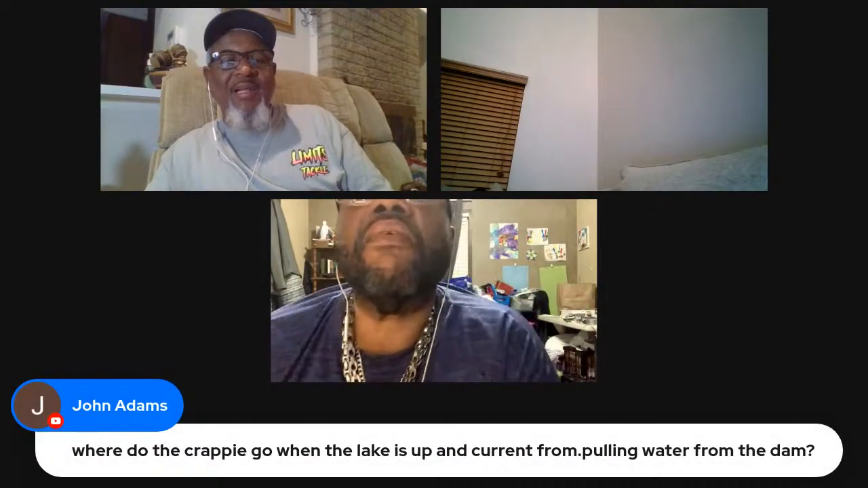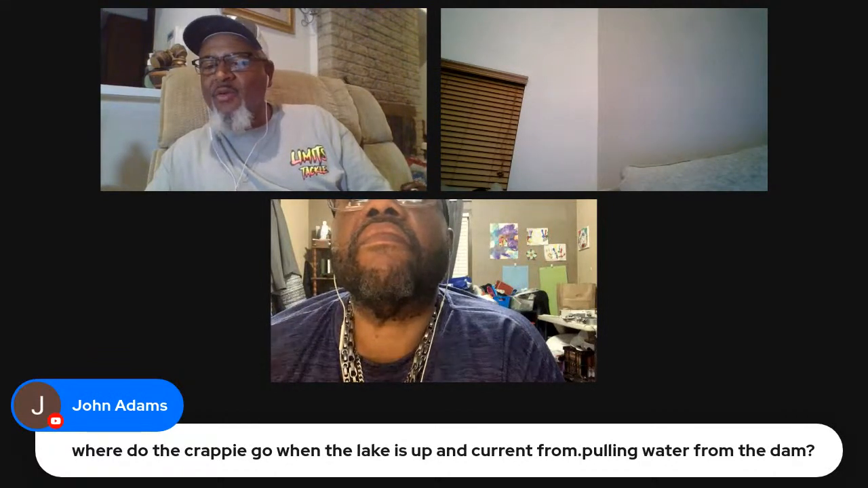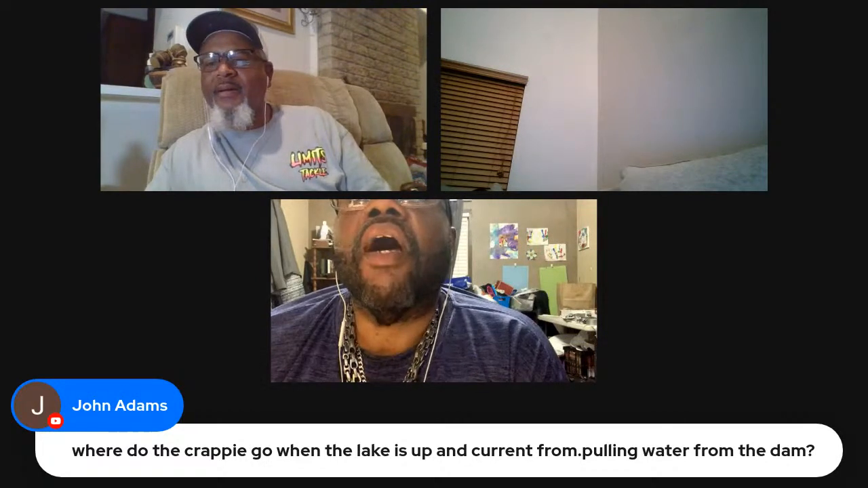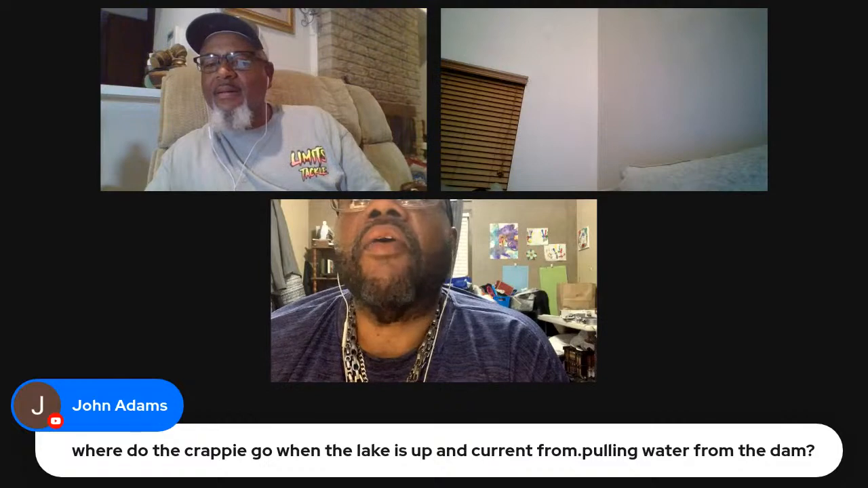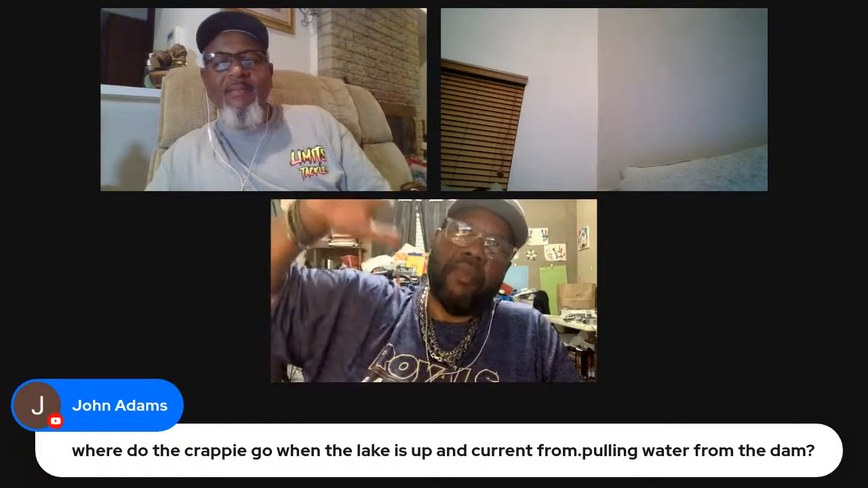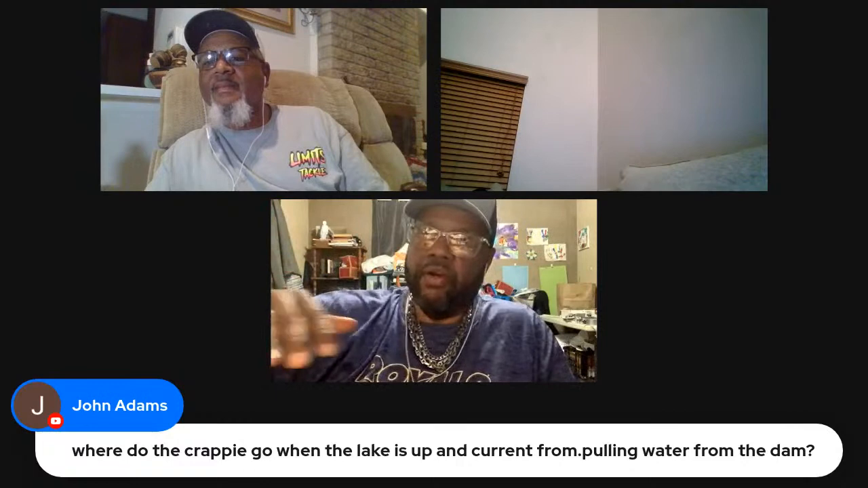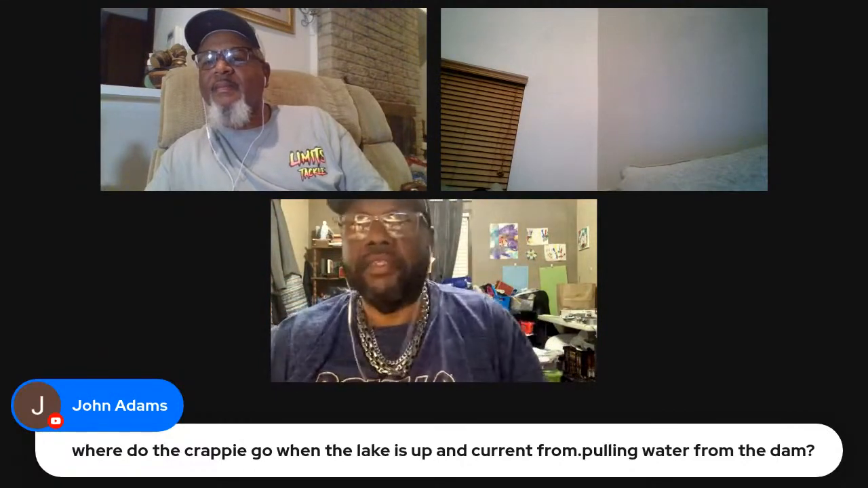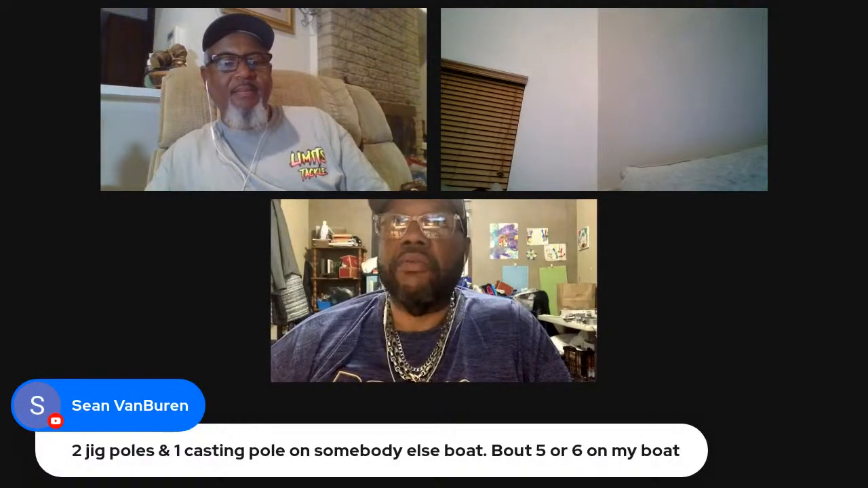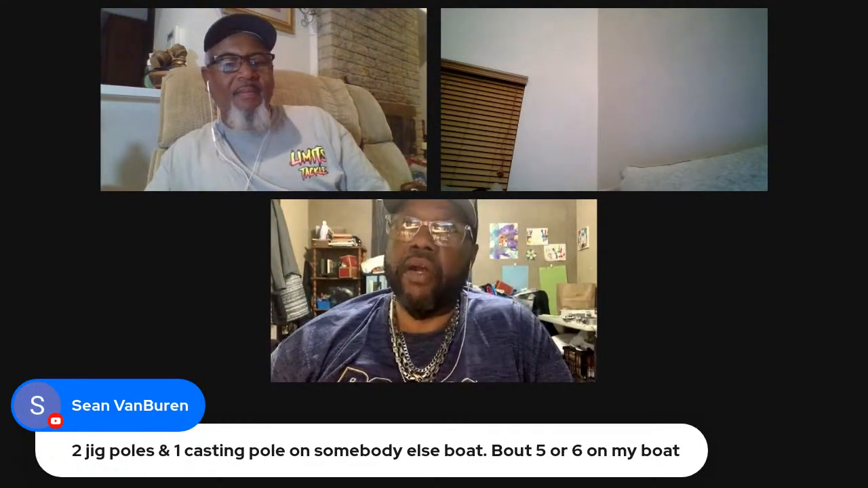Where do the crappie go when the lake is up and current from pulling water from the dam? You want to take that on, Kim? I go away from the dam. I never fish by the dam anyway. I always go back away from the dam. Crappie tend to be in more of the coves and the arms than the dam part of the lake, in my experience. So that's where I go, back in the arms, back in the coves, because our lakes have a lot of timber, so they like to hug that timber a lot where I fish.